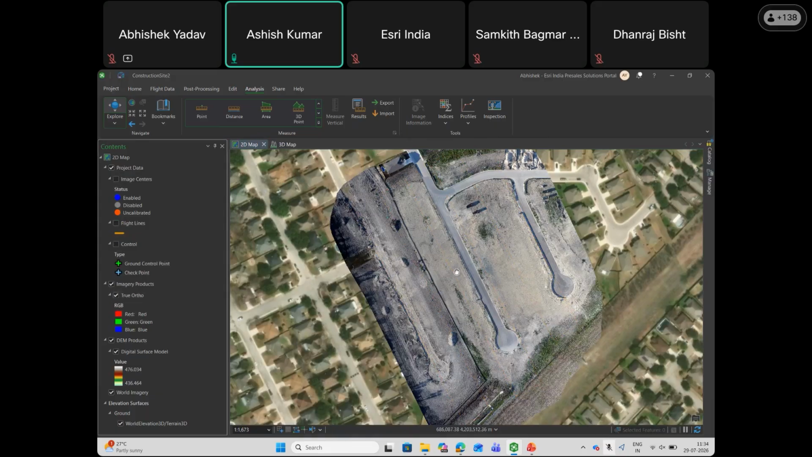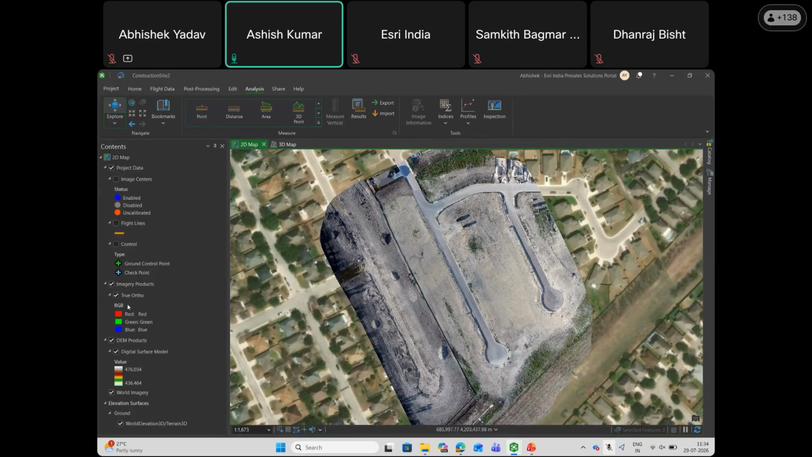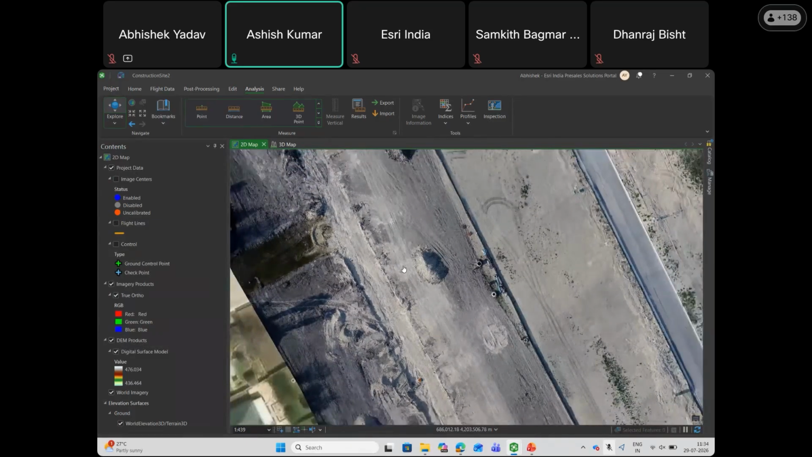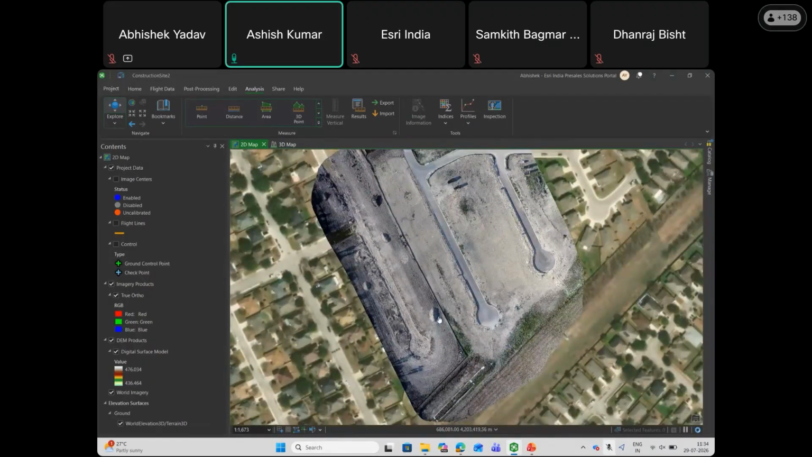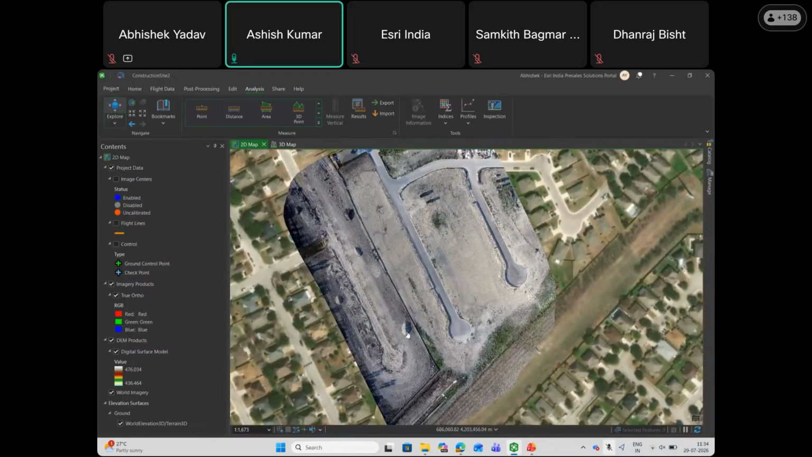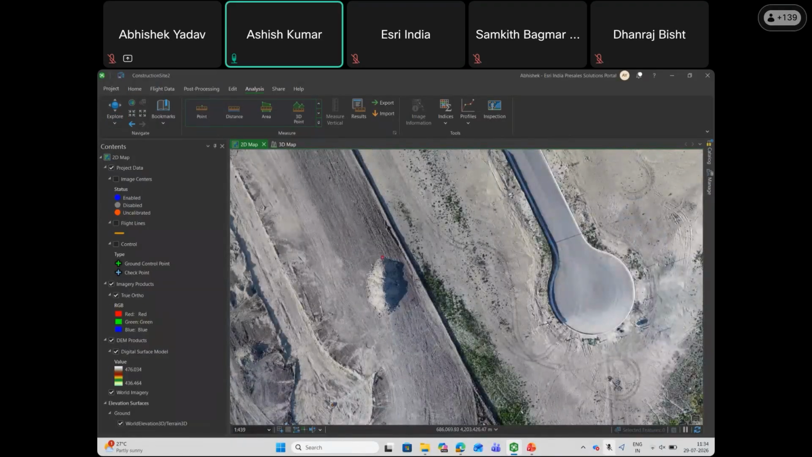Having this information, Drone to Map processes accurate and exact geospatial products such as true ortho and digital surface model. This true ortho looks like this. You can see different features within this scene, and there are many stockpiles and many constructions going on. Some constructions have already been completed and some are in progress. You can go on and measure different volumes like this, and you can know how much stockpile, how much rubble, how much raw material is available in the site.